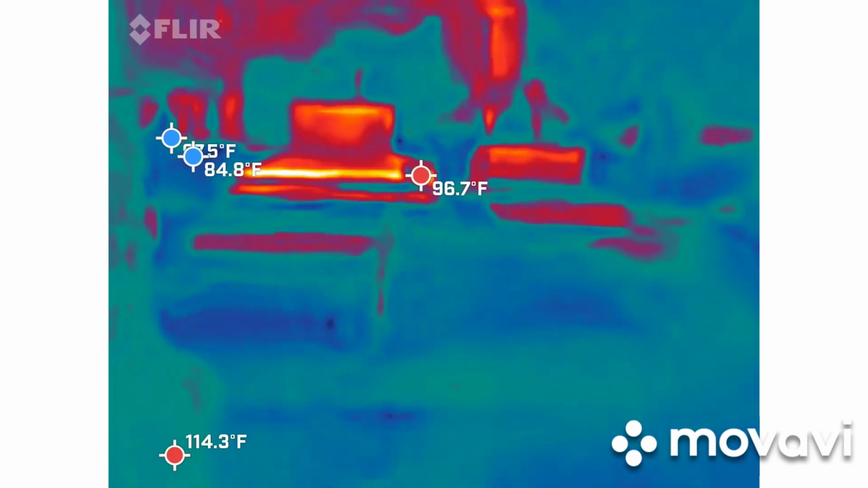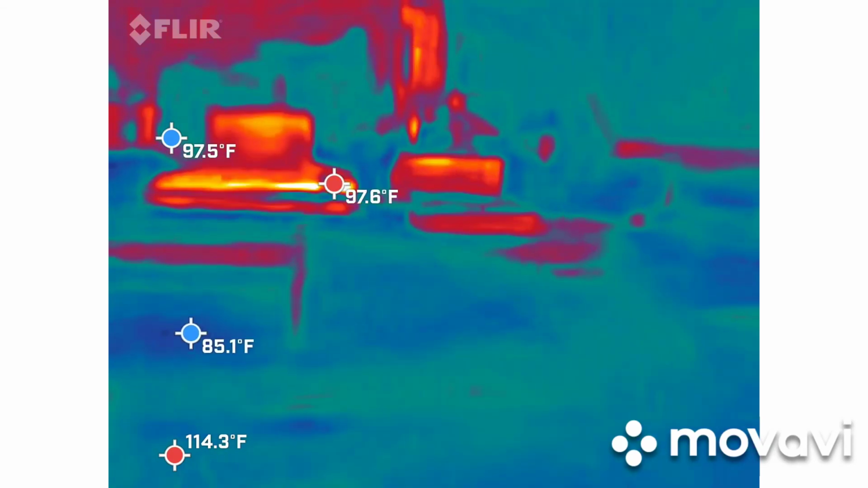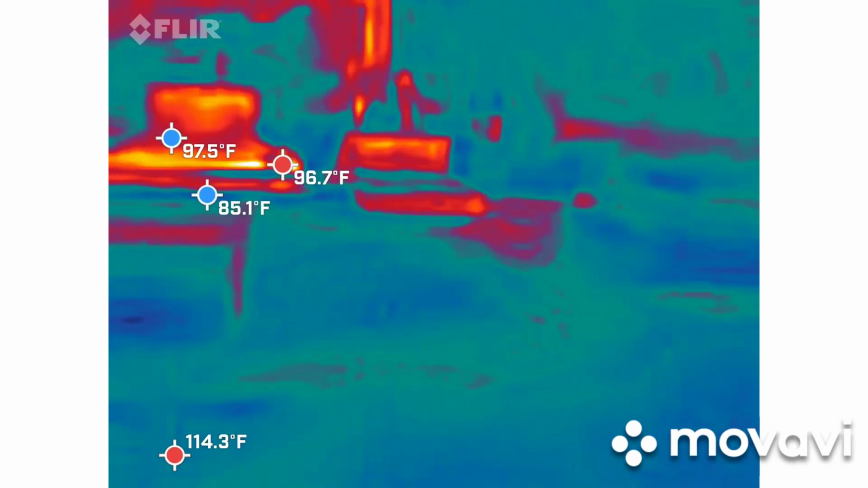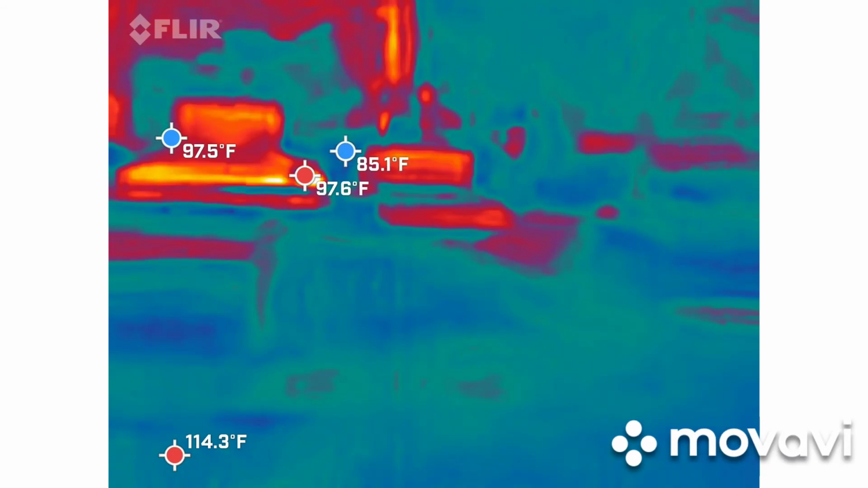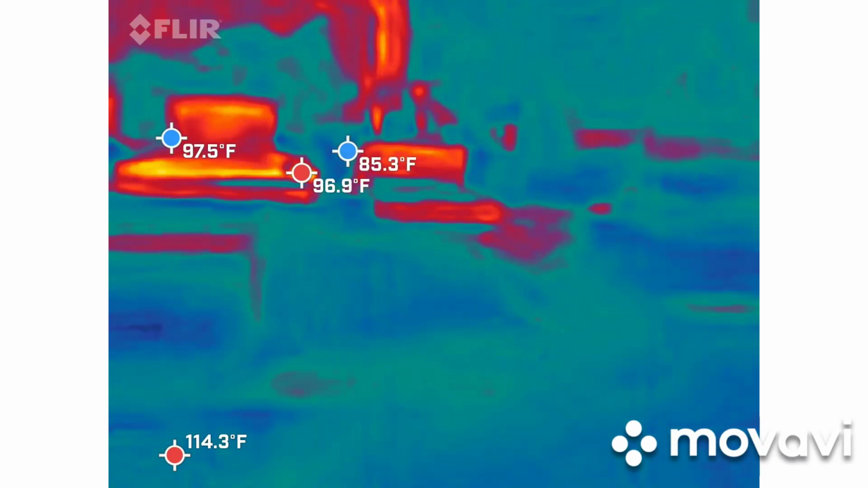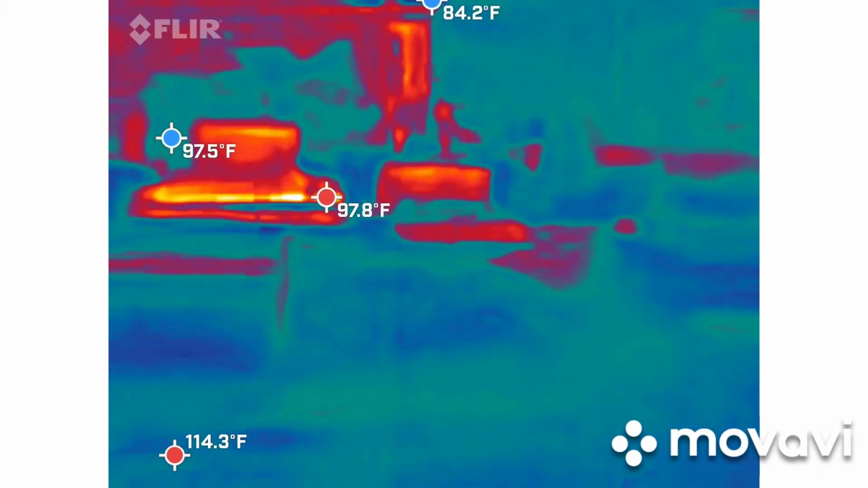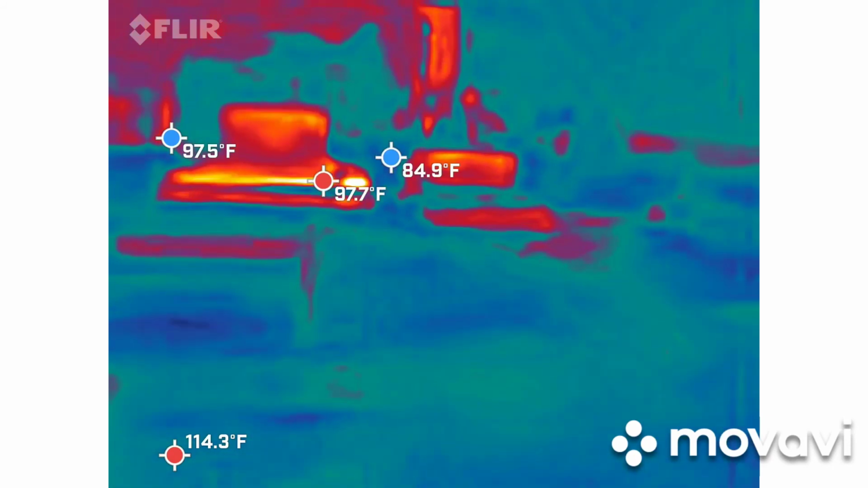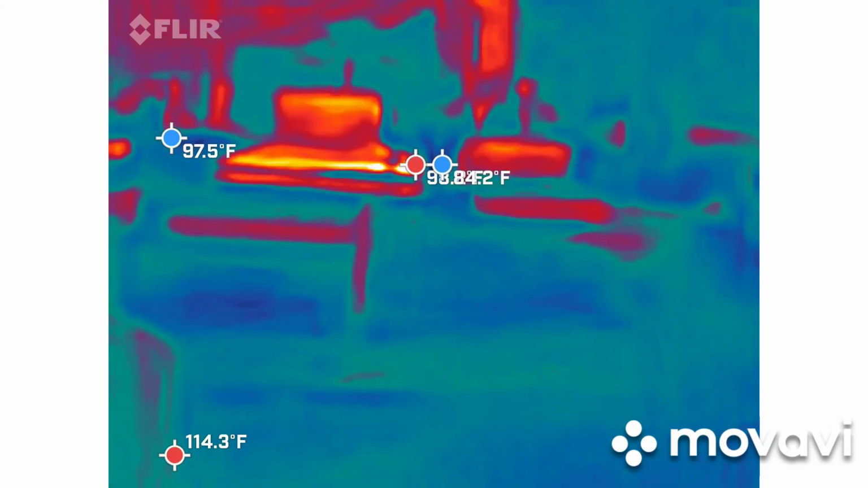Now, I do have one of those SLS apps on my phone that I've been testing too. It's still just jumping. I don't even have to move, and it's just moving all over.